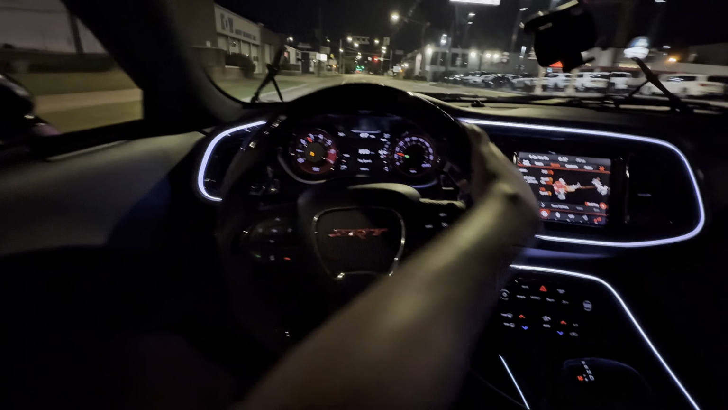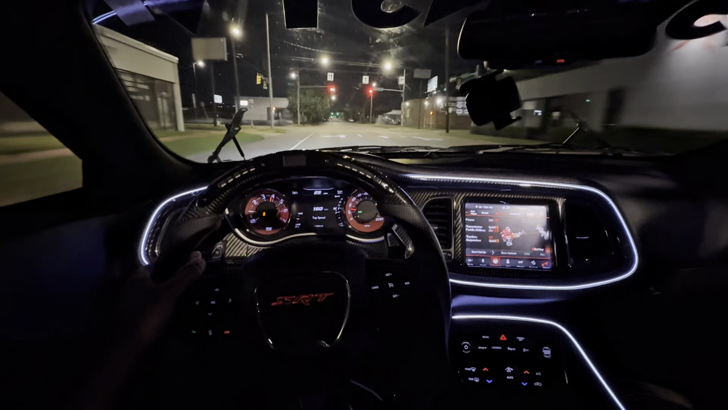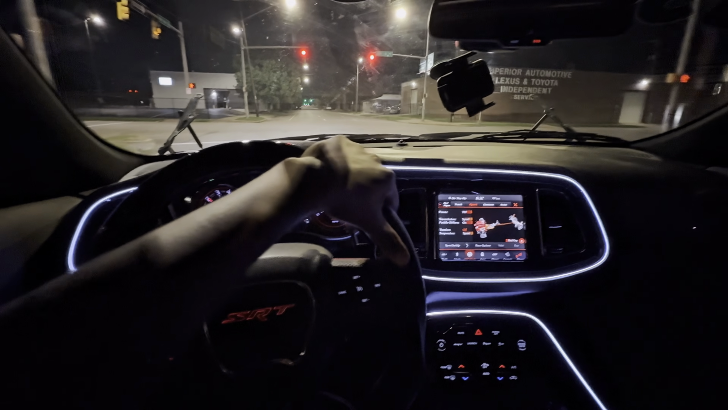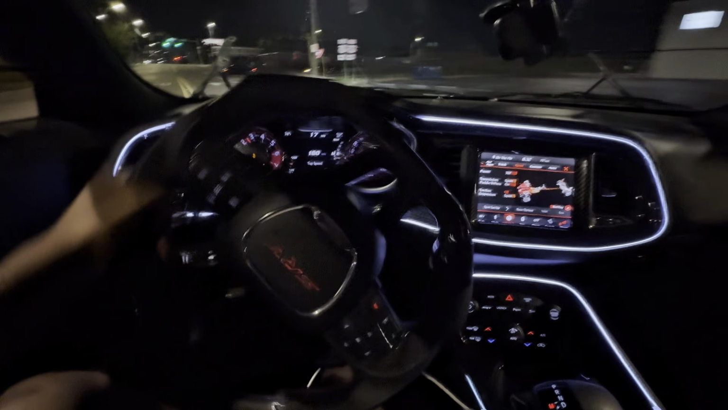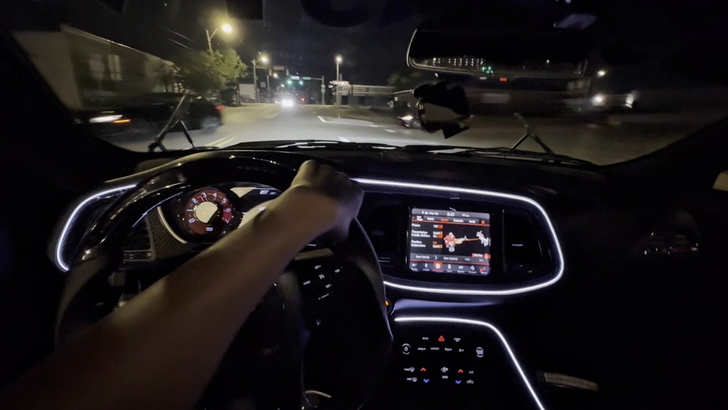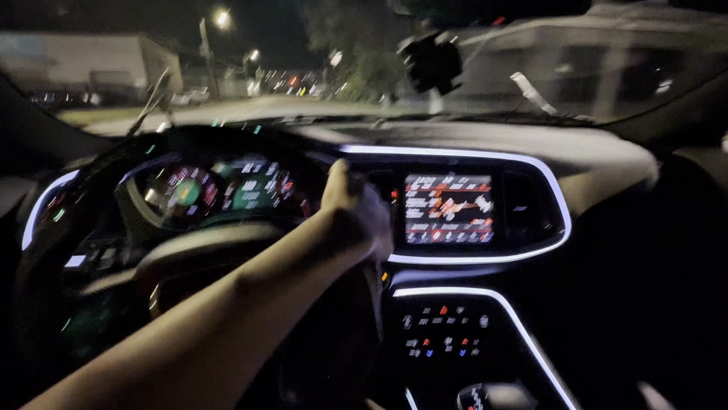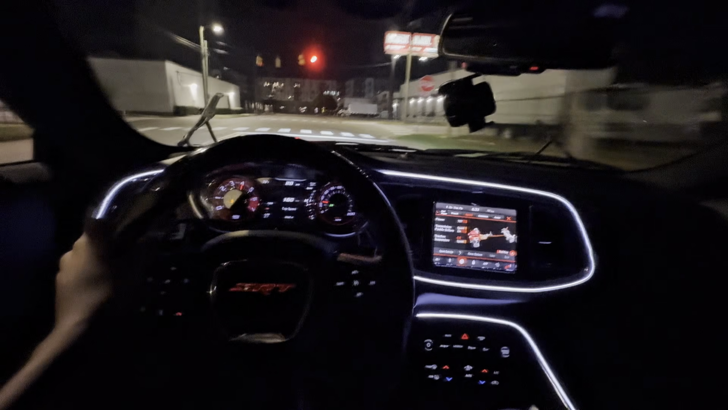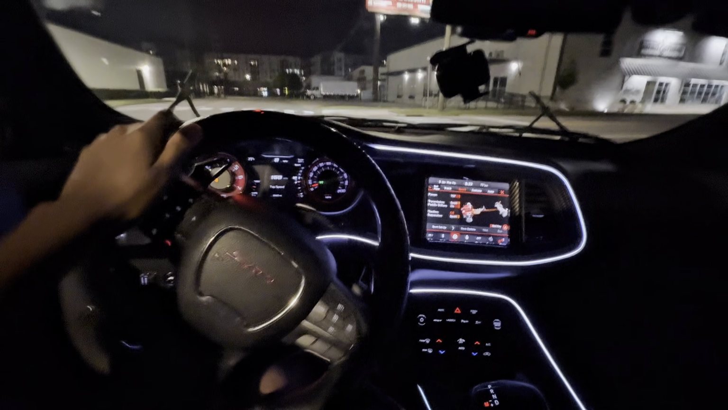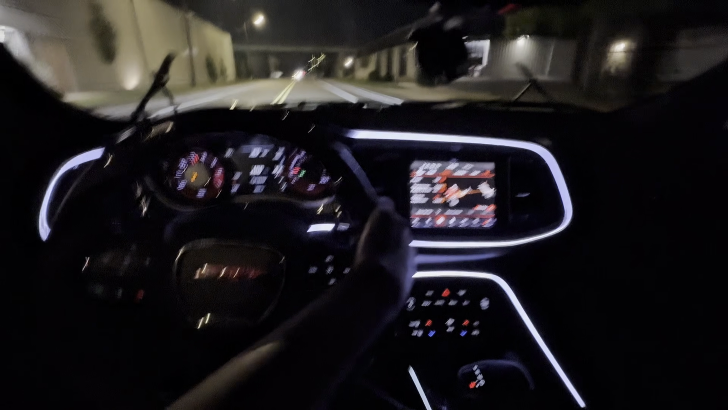Aunt got the old C6 Corvette. He don't want no smoke. Oh God. Let's see what I'm finna do. I'm finna bust this left. Hurry up and pull out. Damn. Can I go down this way? Yes, I can. I have to watch out to make sure I ain't going down the wrong road.